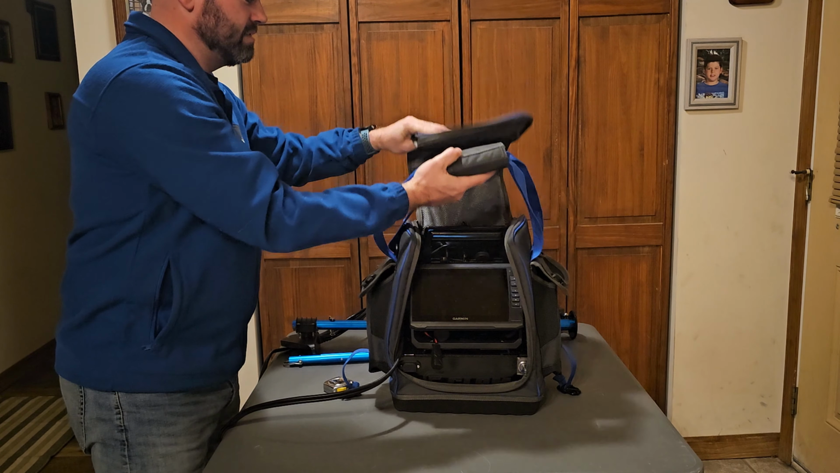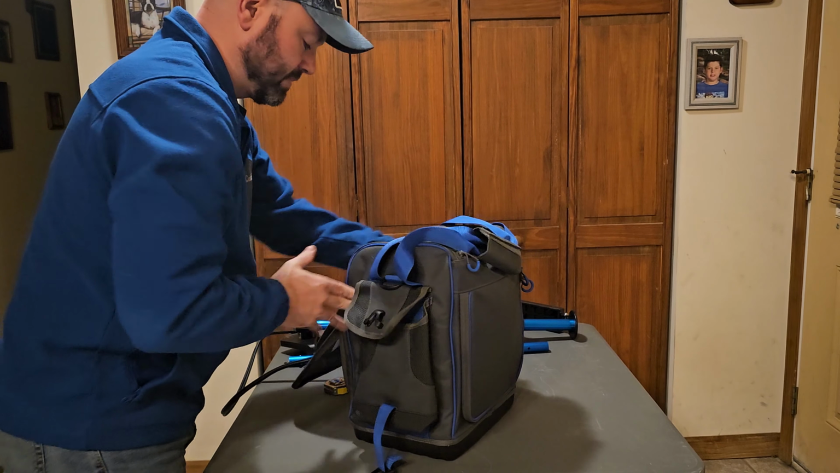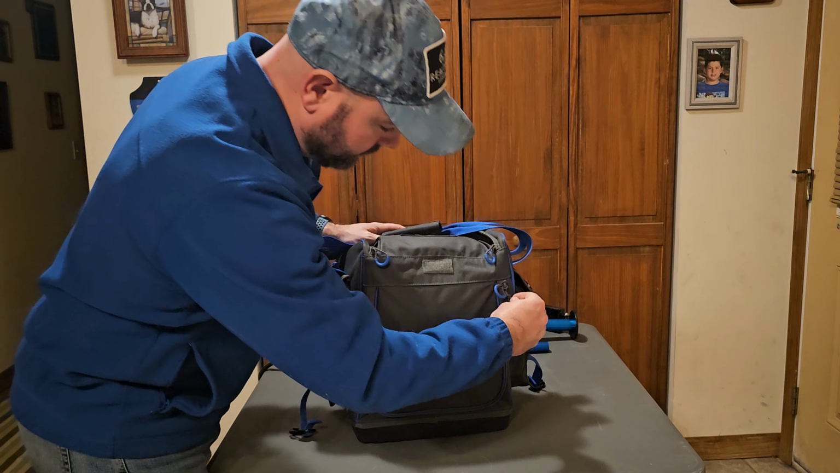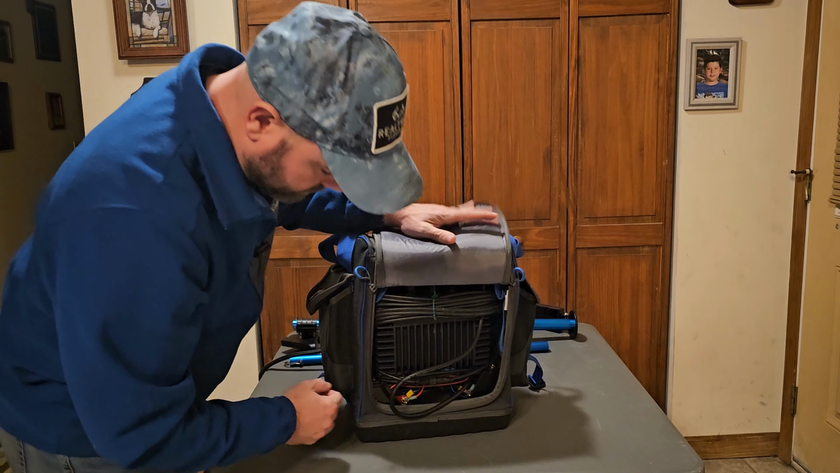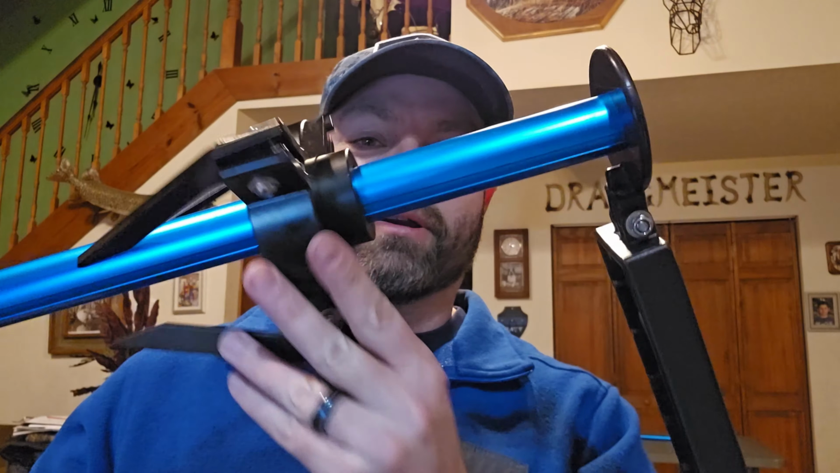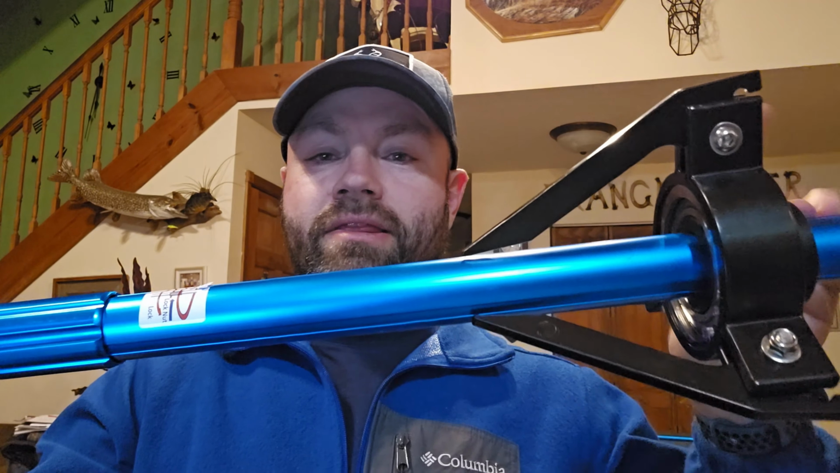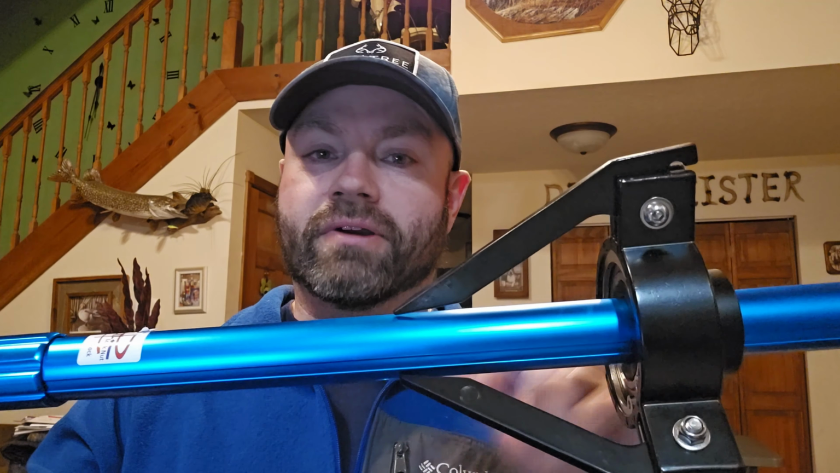Now, easy access to the back, so you don't have to take it out of the bag. There's a zipper right here, and there you have access to your battery if you need it. Okay, one thing I forgot to mention is this ring here, whatever you want to call it, can be removed by undoing this and pulling the pipe through, and then after loosening the Allen wrench, it will just slide off, should you want to try mounting it to your kayak or your boat.